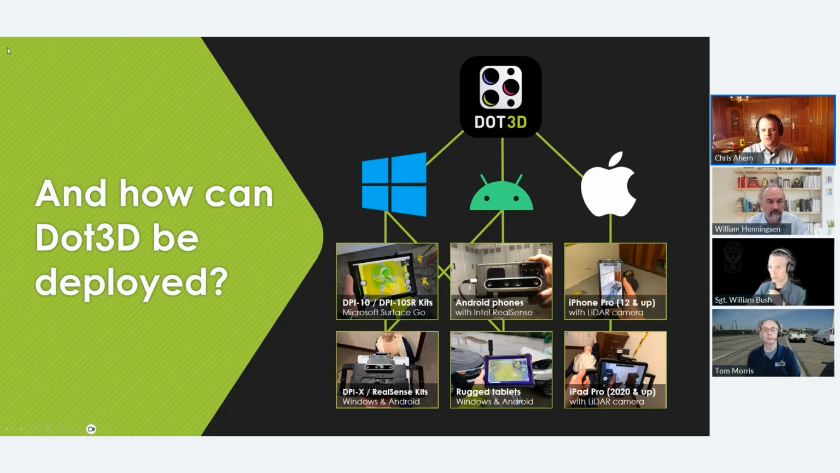On the left side, we're touching on some of our Windows and Android options. On the Windows side of things, we have the DPI-10 or DPI-10 SR kit. In the top left image, this is your more traditional complete package handheld 3D scanning solution. It's typically packaged together with a Microsoft Surface Go tablet that actually slides and locks into place in the back of the tablet. So rugged carrying case, full package. If you're looking for the whole Windows scanning kit, the DPI-10 or SR would be the way to go.